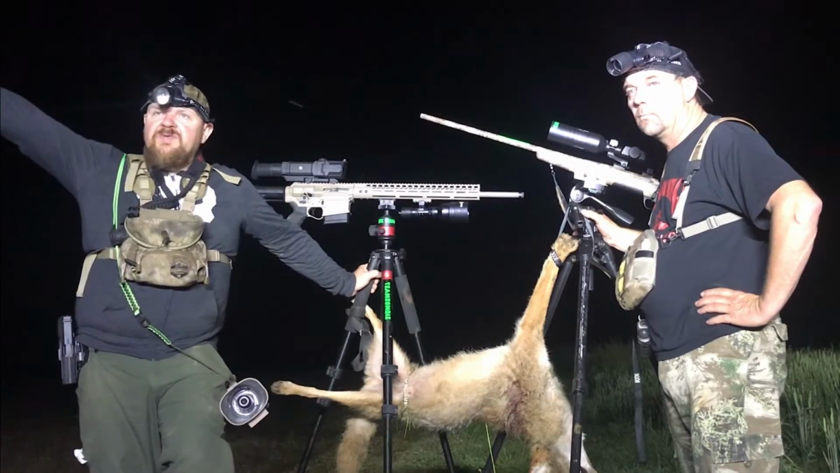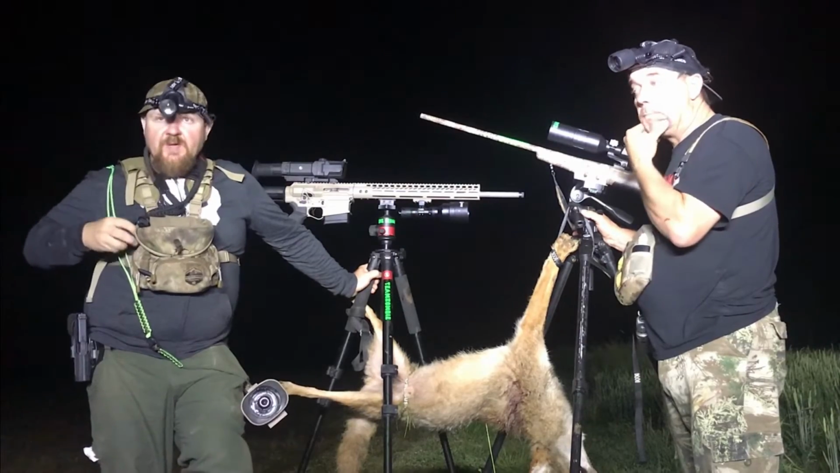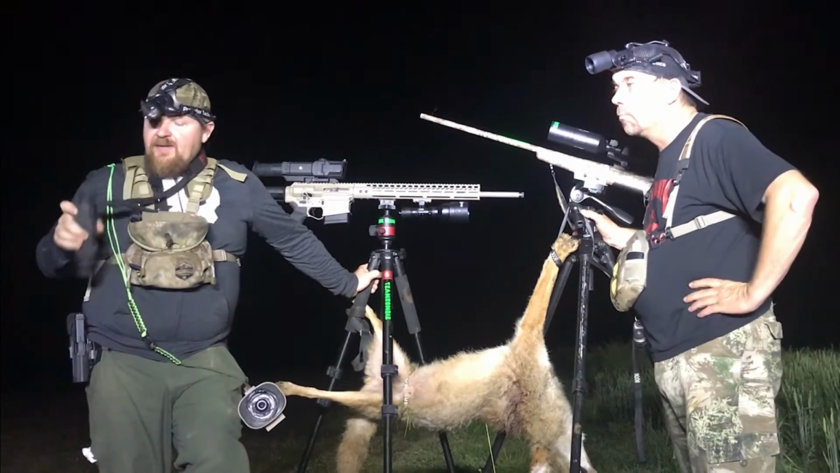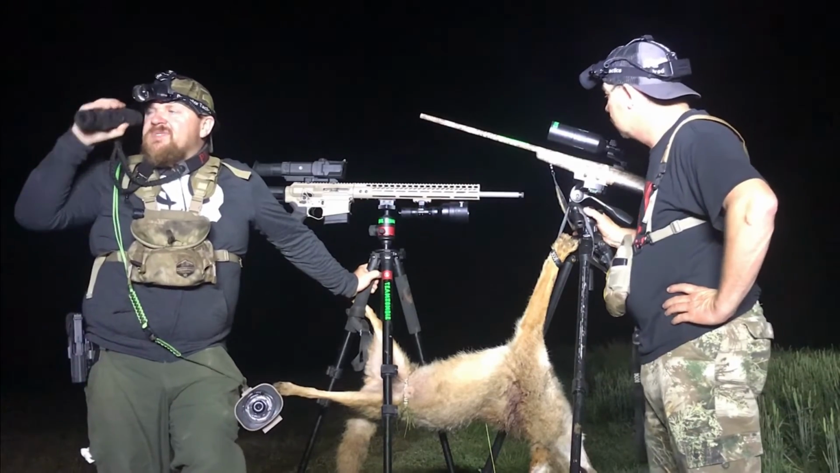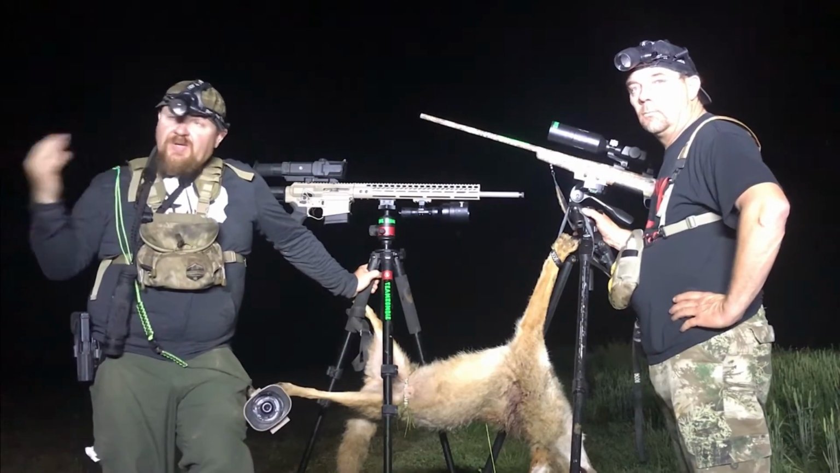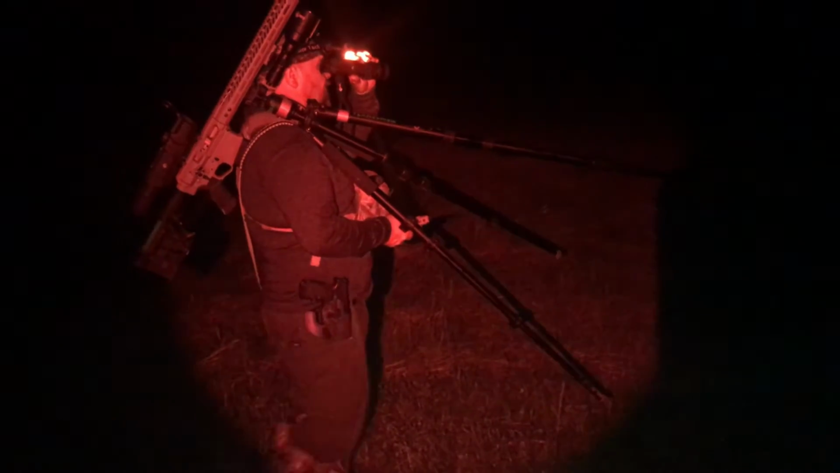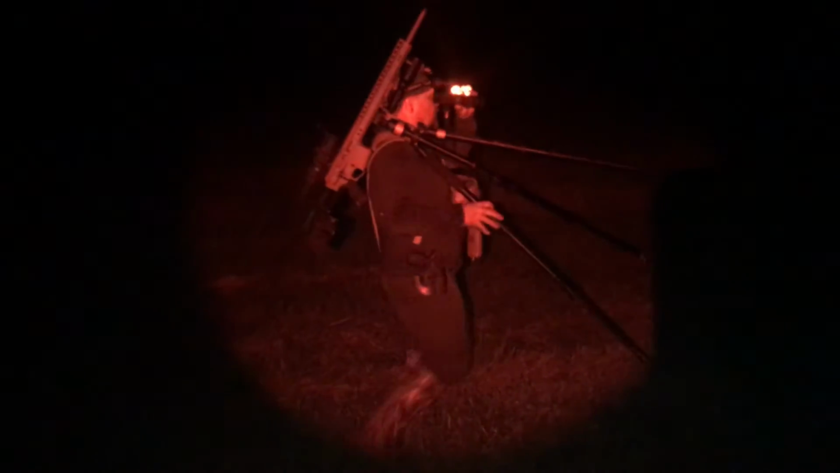We heard them just on the other side of the island of trees. I told Tommy, we got the thermal, we got the time, the wind was right. We worked our way around this island of trees with the wind blowing our direction. We got so far, and I told Tommy, I see him. About that time, all heck broke loose.